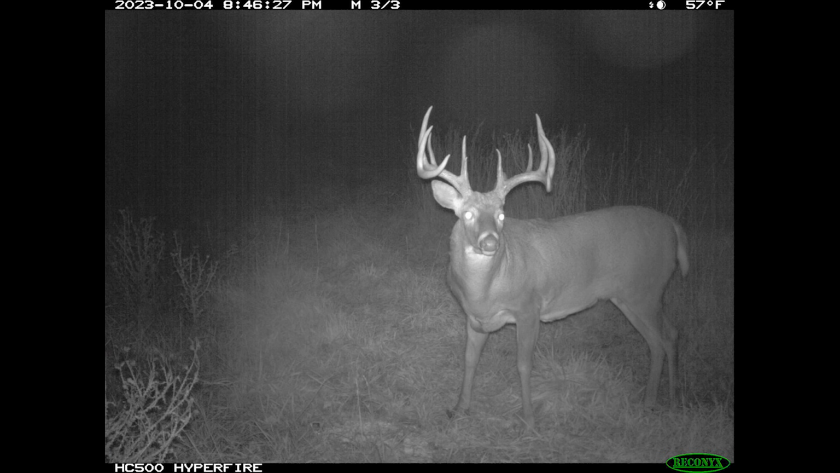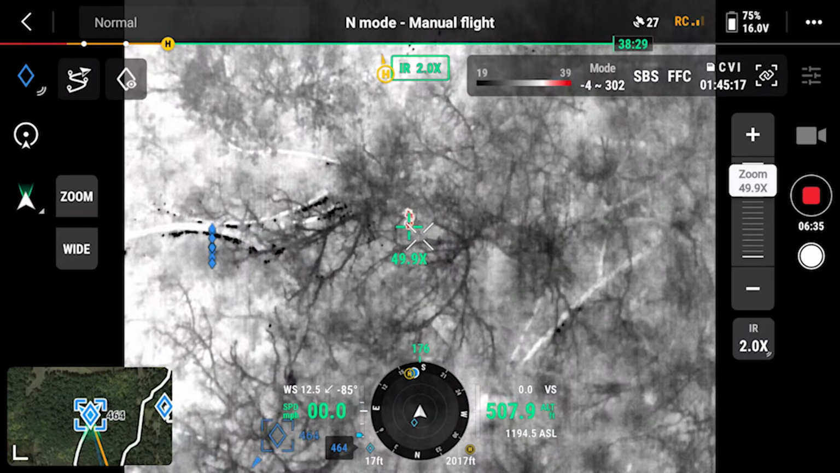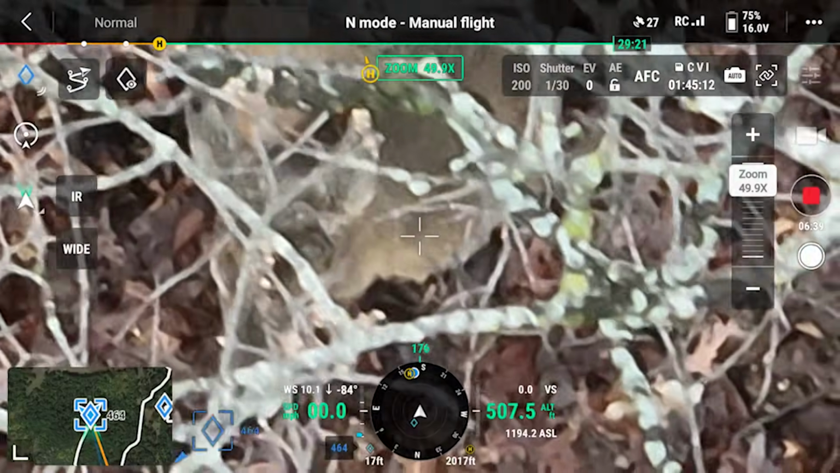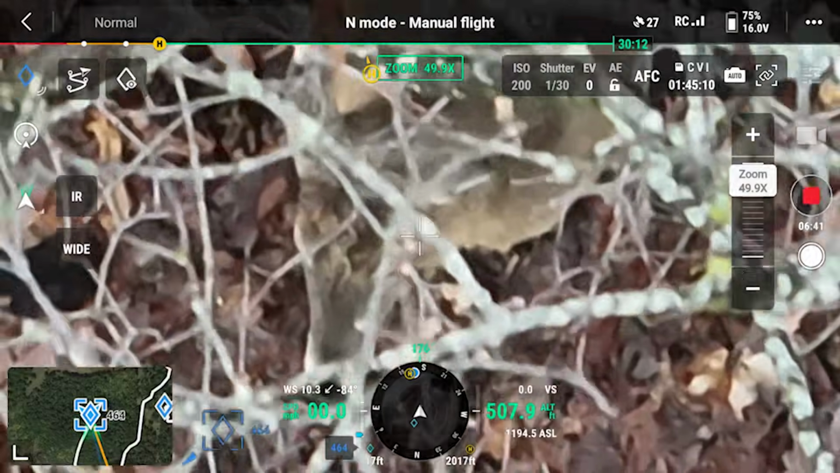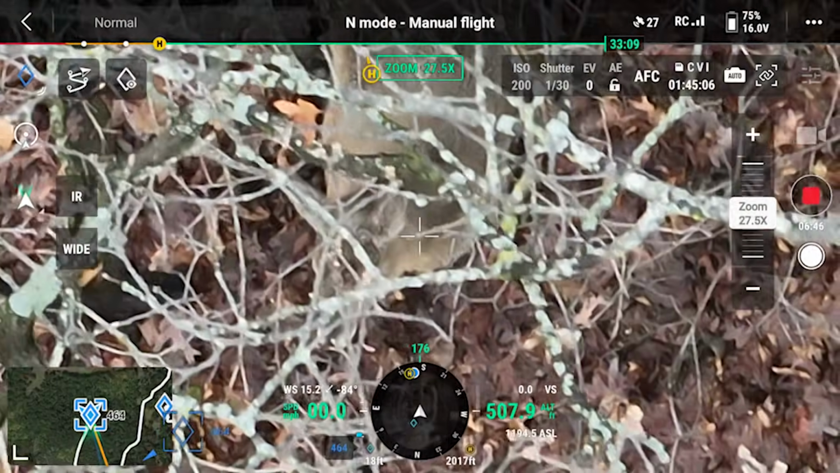We think we found the Jordan buck, the legendary Jordan buck. He was right where I thought he would be, not too far from the buildings here, right above that cornfield down in the valley, the scrape tree. If we kill that deer next year, it's going to be right in that area.